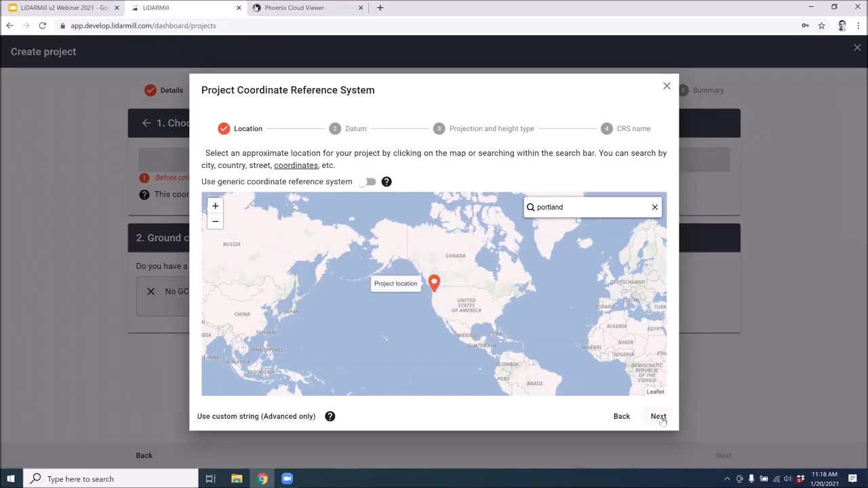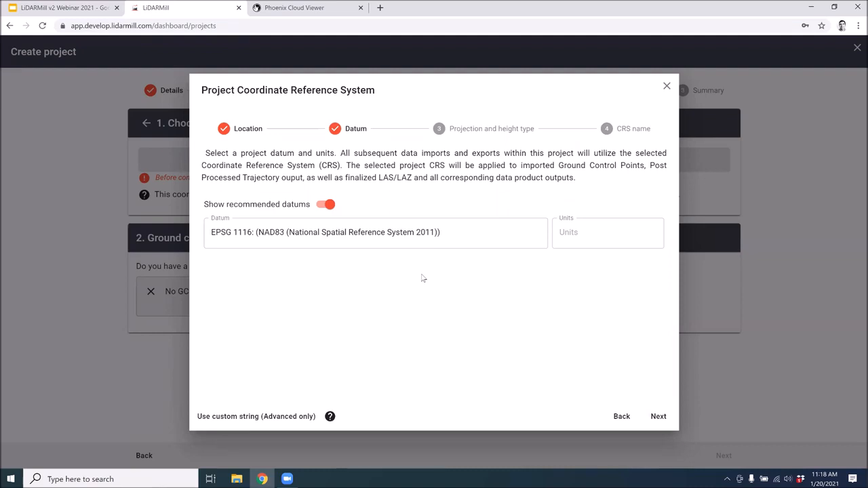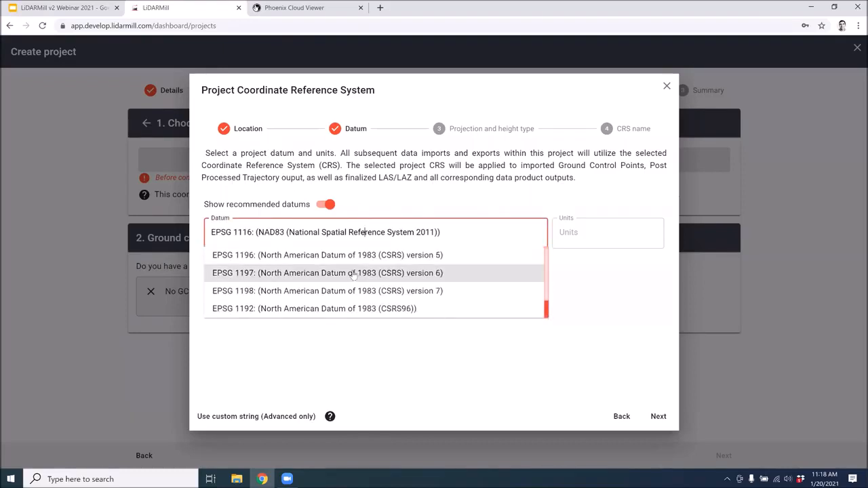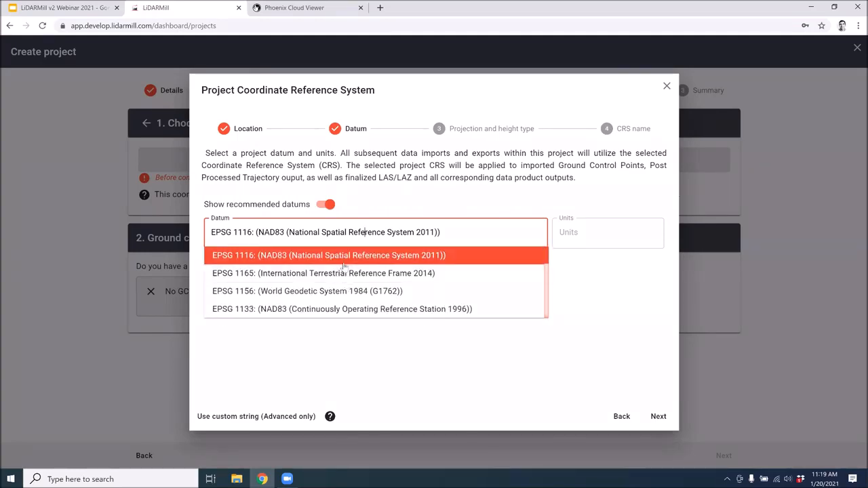Once we have that marked, we'll move on to specifying the details. The first detail that we're asked to consider is what datum we should set. And the button shown here that says show recommended datums is really a filter that will filter the list of available datums based on the location that we've set. So you can see that when I expand this list of recommended datums, it's not an overwhelming list that shows every datum. It's just a list of what our wizard thinks is applicable for the given project location.